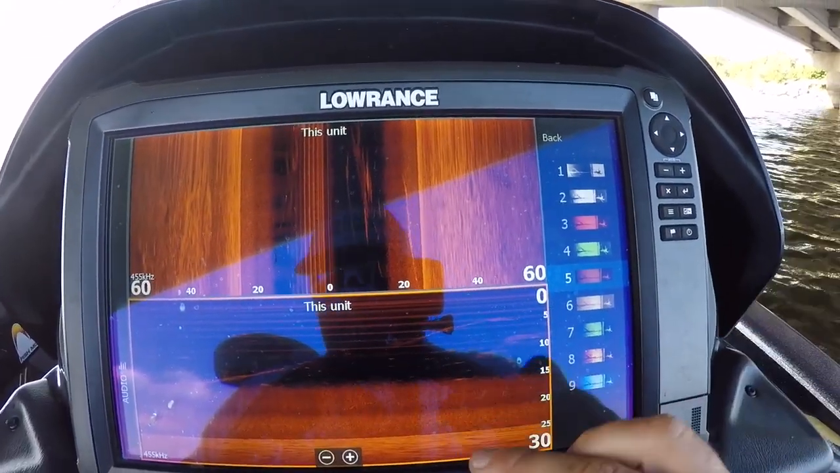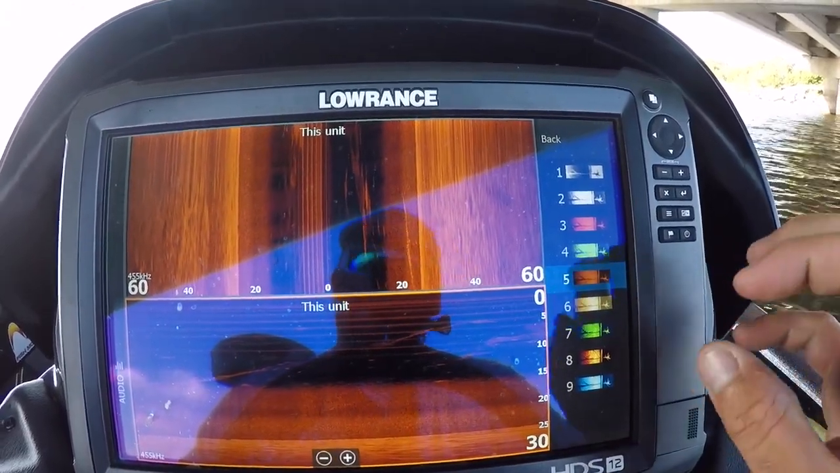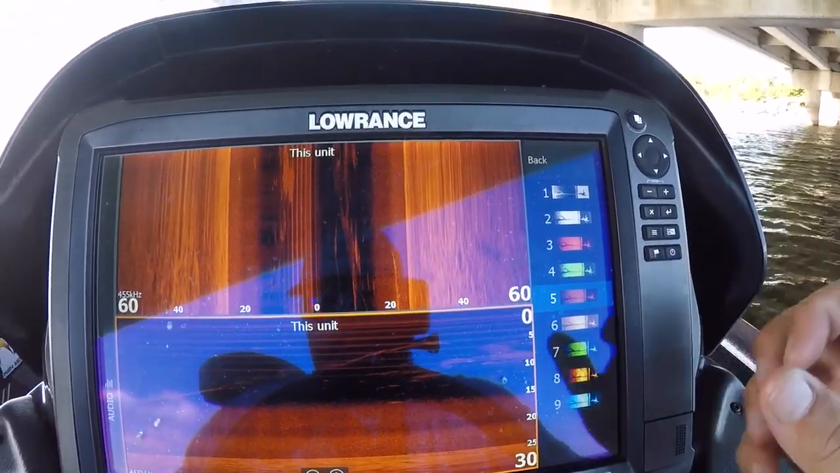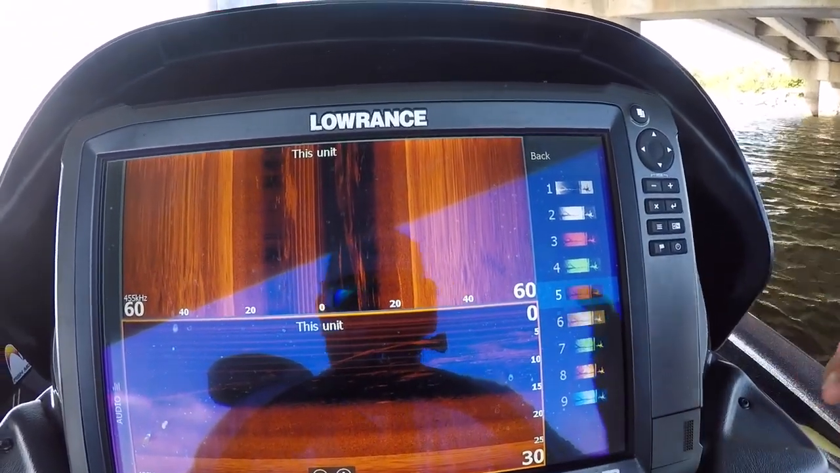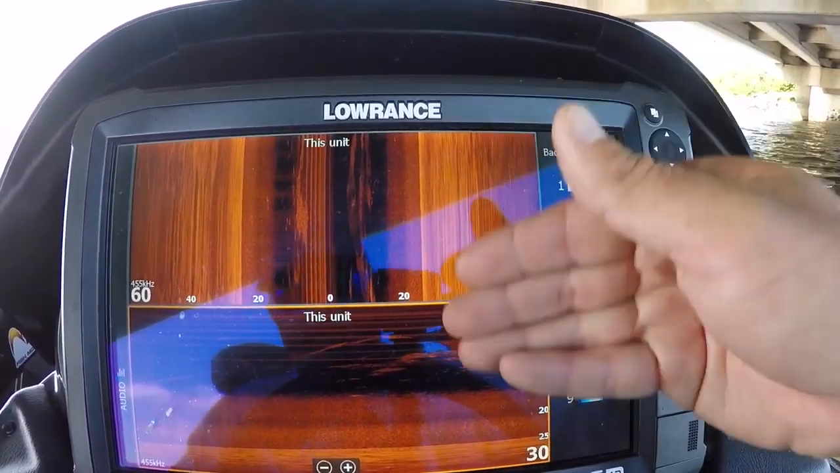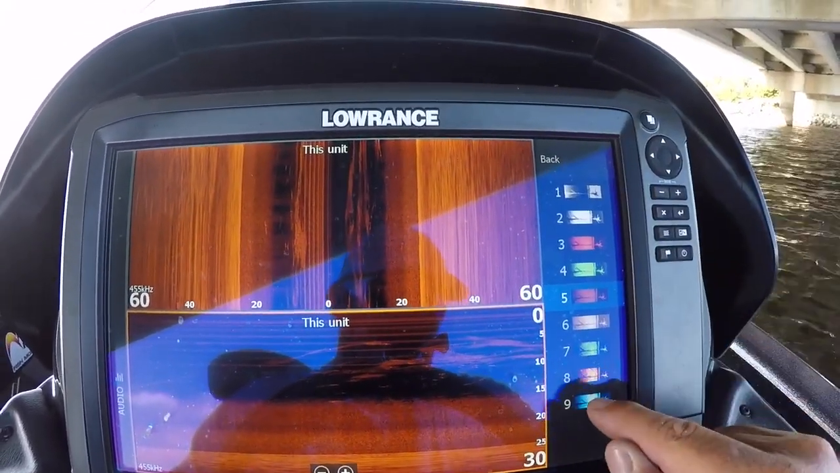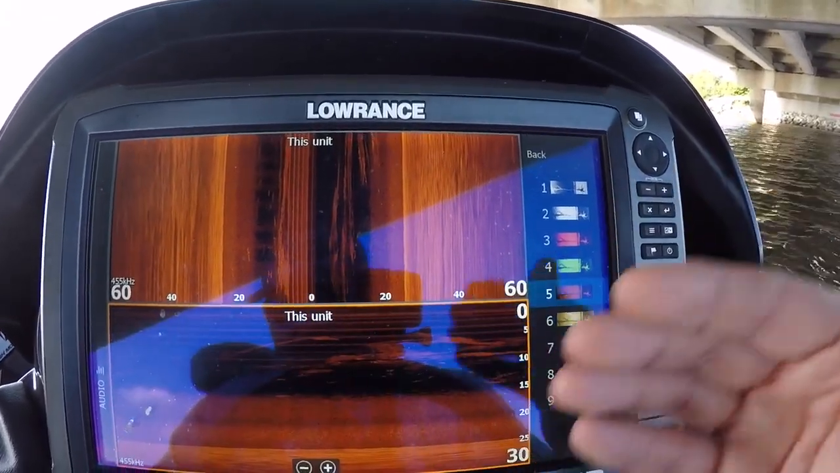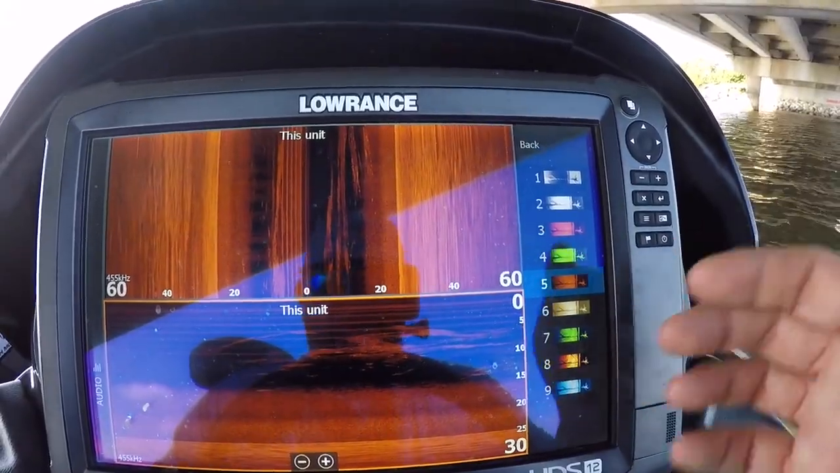Palette, I really like Palette 5. Palette 5 seems to highlight, it has the best contrast in my opinion. It shows the structure extremely well. It shows fish extremely well. Sometimes the fish can be a little harder to pick up because they're white and part of this shows up as white. A lot of people like Palette 9 as well. I just have always liked Palette 5 the best. It's really a personal preference deal.